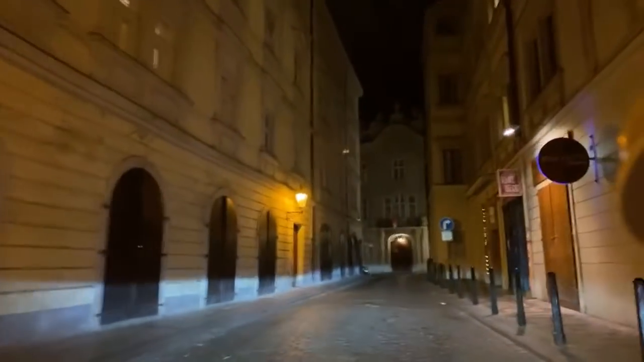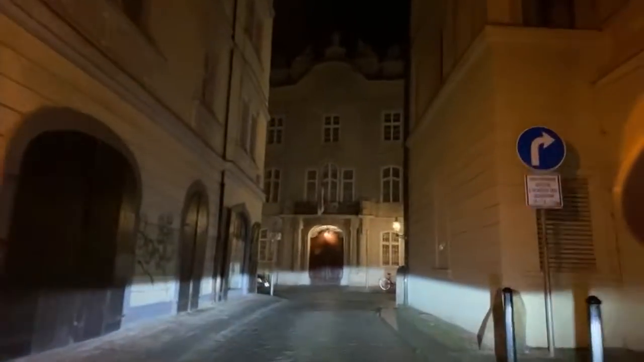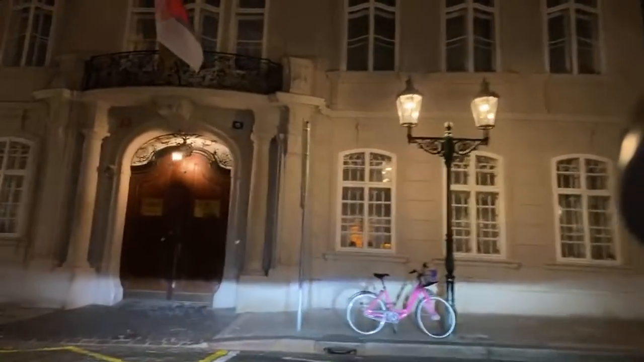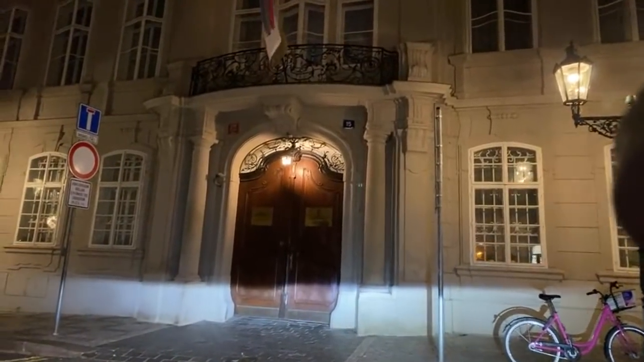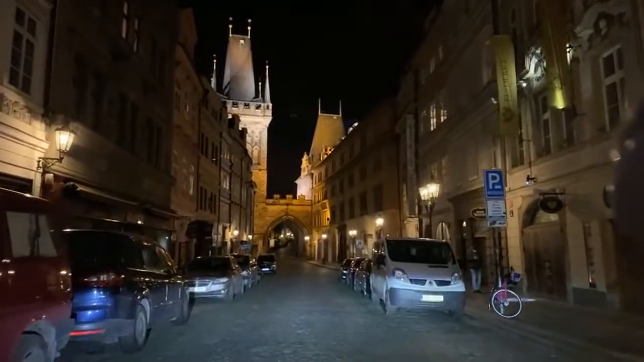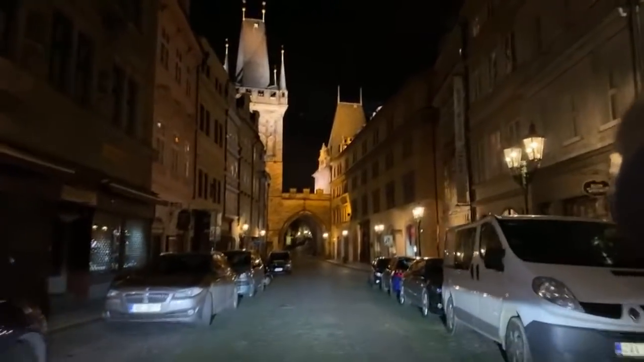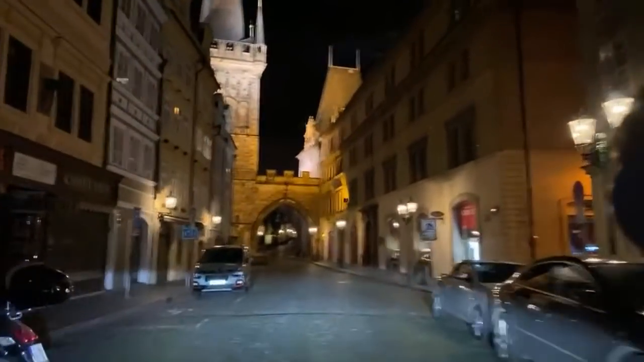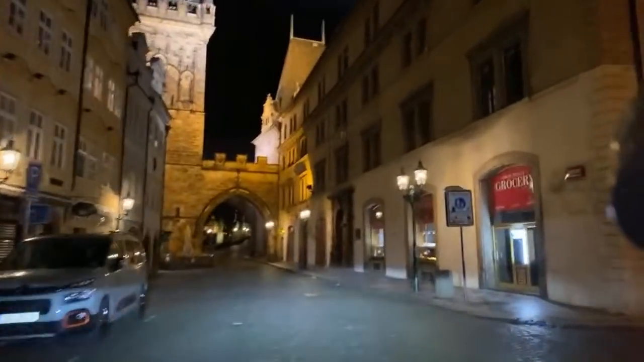And we're approaching Mostecká Street with the Serbian embassy that always sparks in our videos. When we show it, people go like, hey, that's our embassy. So yeah, they have a good spot for an embassy right here on Mostecká, the bridge street. And I can just let you see inside of the street there where the Charles Bridge is, the entrance to the Charles Bridge with the Lesser Town Tower. Obviously you cannot drive further because that's a pedestrian zone, so I will turn around here.